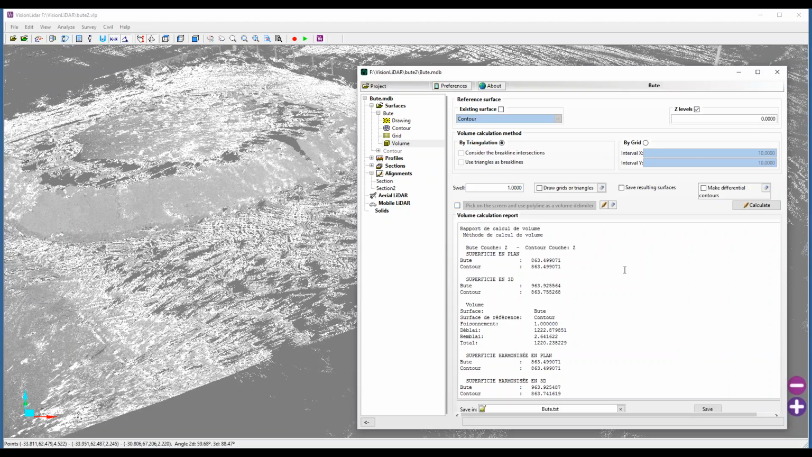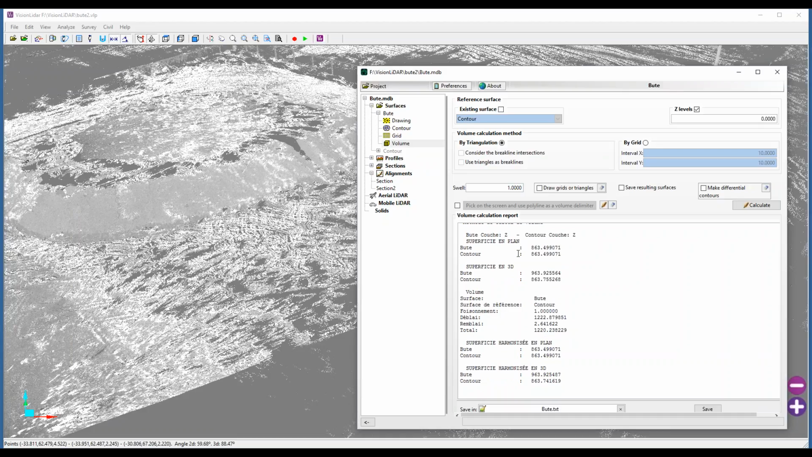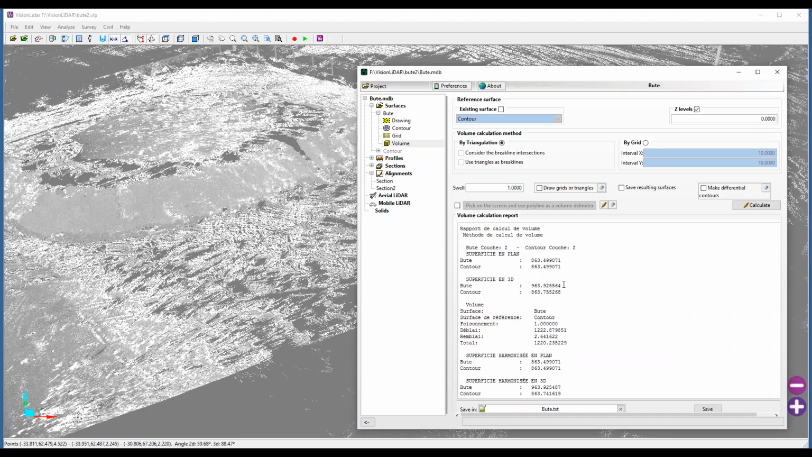So you can pick on the screen. And in the end, you get a volume calculation report here. In this case, it's in French, so you might not understand it, but it's simply because our software runs in English and French, and I probably ran the volume detection when it was in French, but still you get the idea.